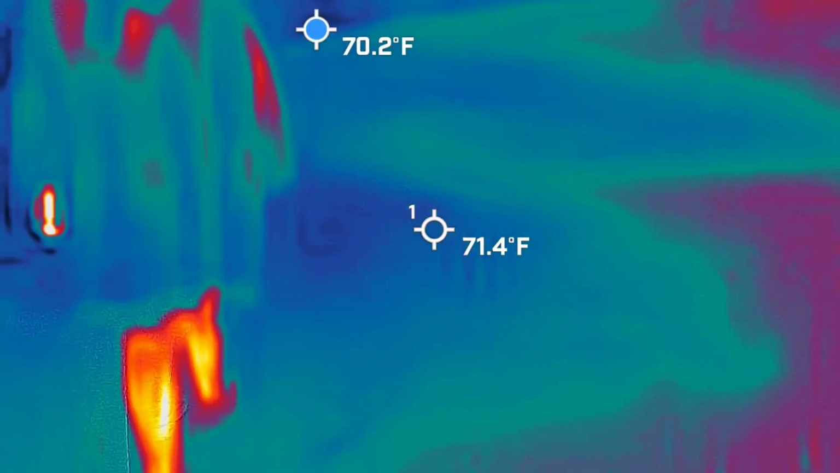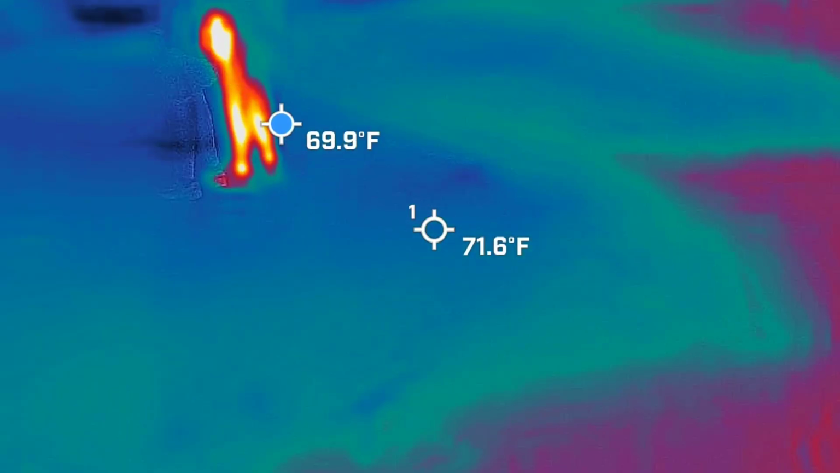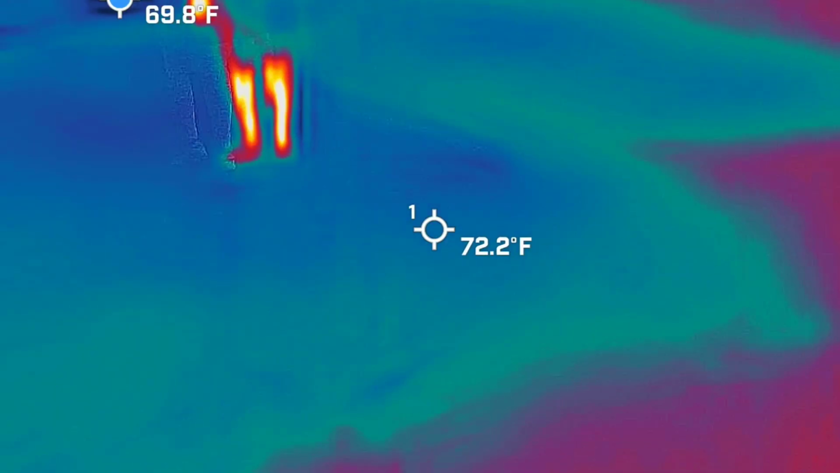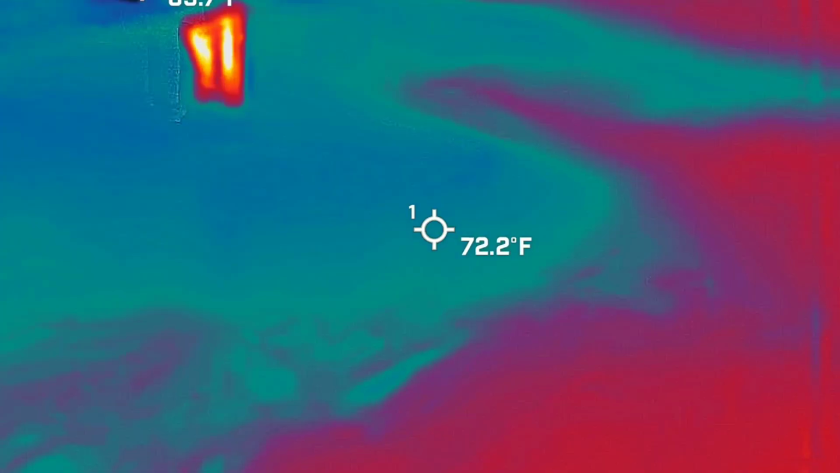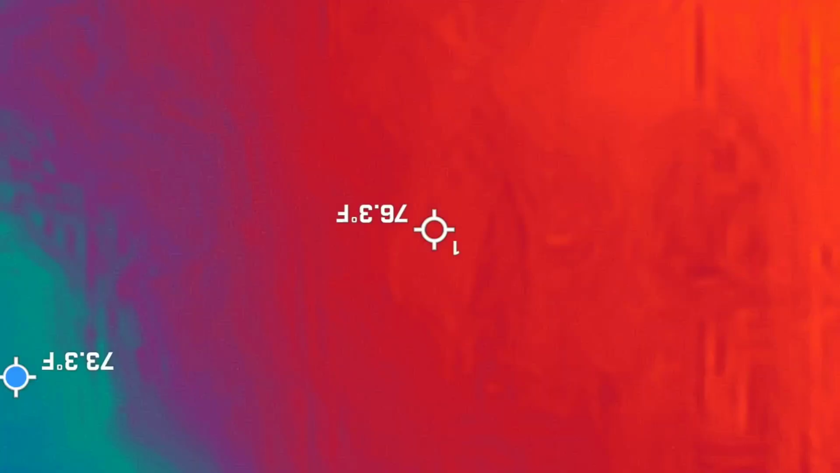Let's walk over here. You walk over there and I'll tell you where it is. Just a little to your, well, it's right where you are, just beyond you, right in there. But it doesn't look like any kind of figure or anything.